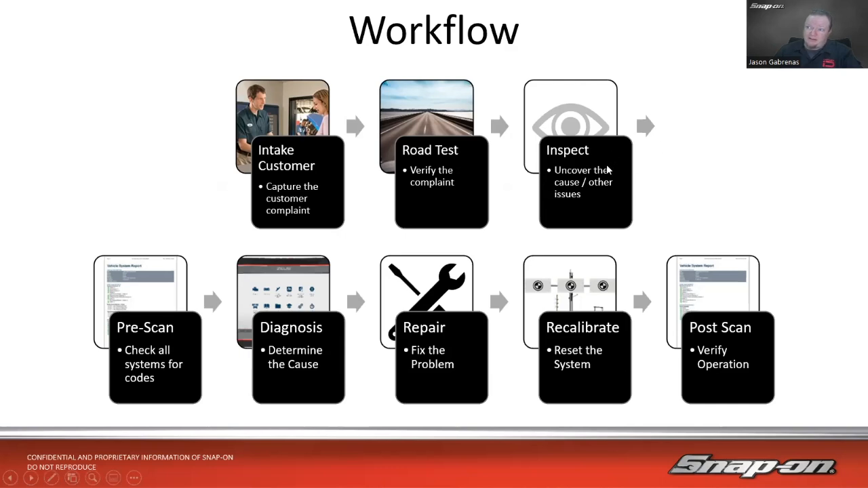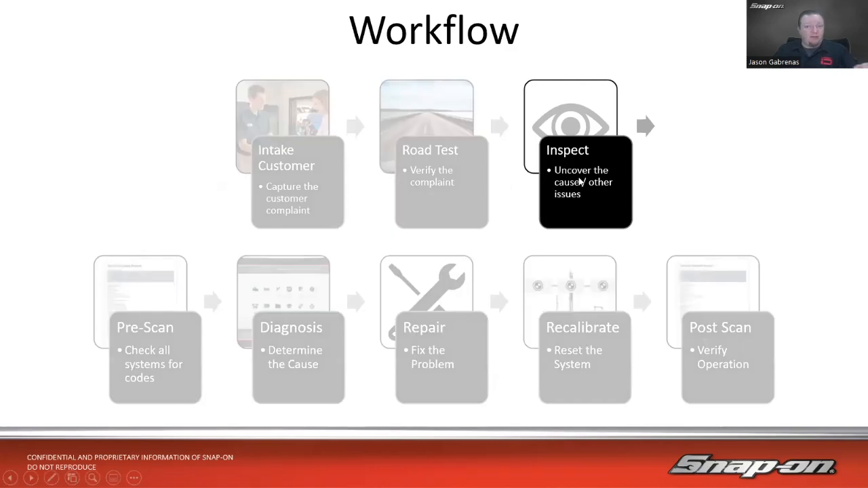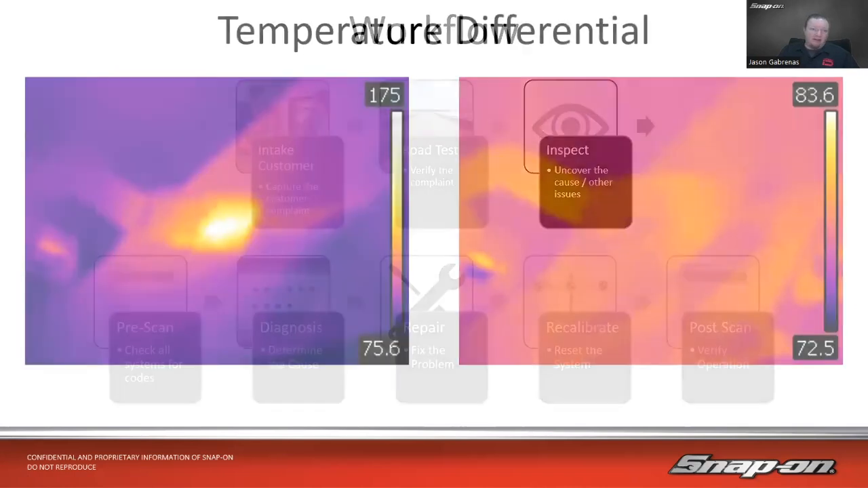And then we go to inspect. And that's really where the thermal imager comes into play, is going to be inspection, inspecting the problem, uncover the cause, and maybe even uncover other unknown issues that may become a problem down the road as a preventative maintenance type task. As in, Mr. and Mrs. Customer, this could be an issue coming down the road. We want to make sure that we take care of that.